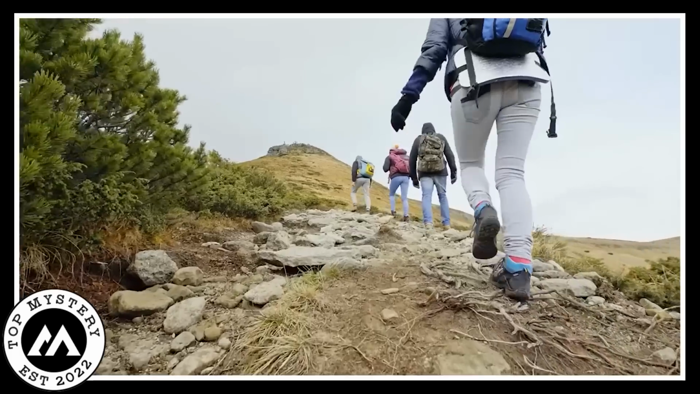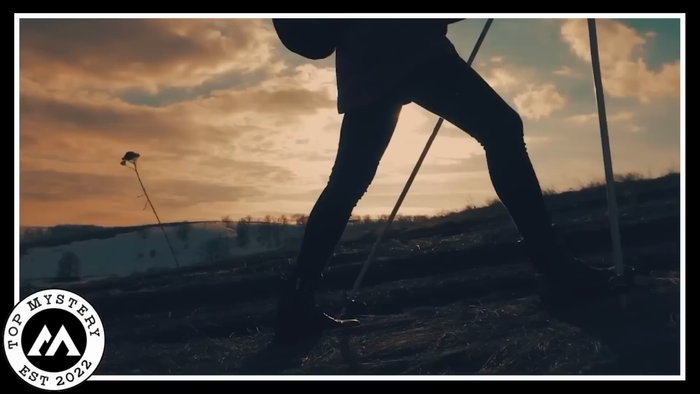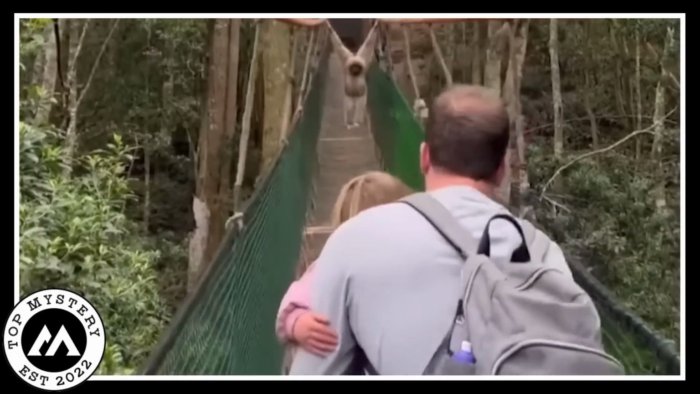Jungle Bridge Surprise. Walking through the mountains is a fun sport, but it can become even more exciting and dangerous if the forest residents come to welcome you. The video began with a family walking across a swinging bridge deep in the forest. They had their children along with them through this dangerous trail.